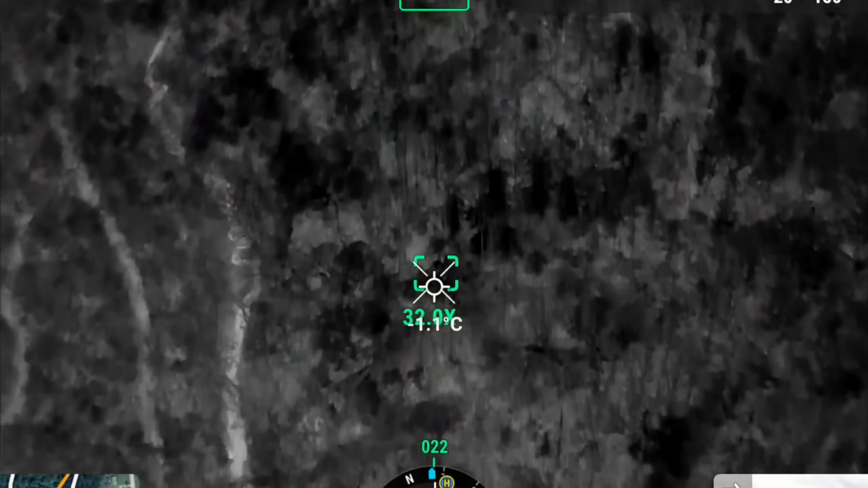Okay, let's count them up. Well, that's so much worse than what I thought. 28 does and 7 bucks. 35 deer on a square mile. Actually, a touch over. There's probably 75-80% of that is hardwoods, so there is some tillable roughly, but oh my gosh, that's so much worse than what I thought. That's insane. So I probably was right. You're looking at close to a 65-70% kill.